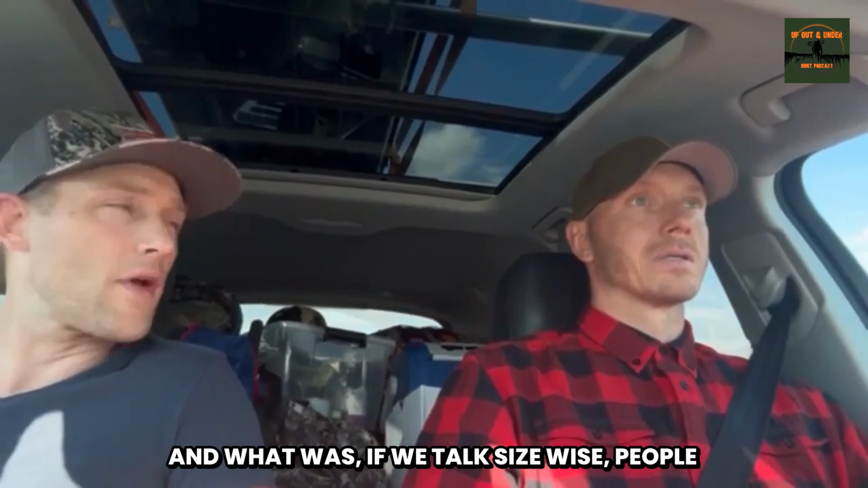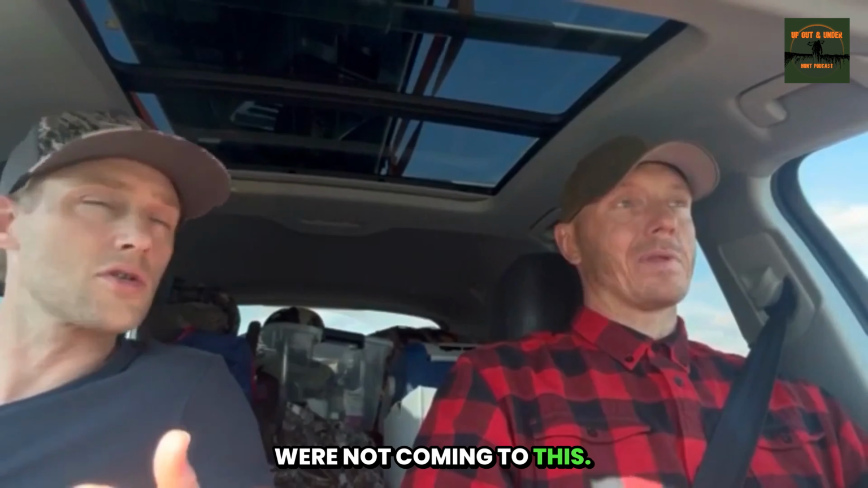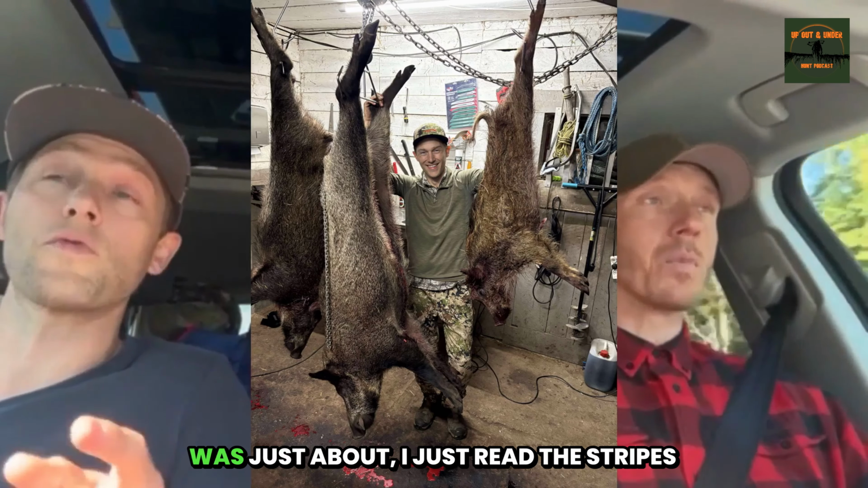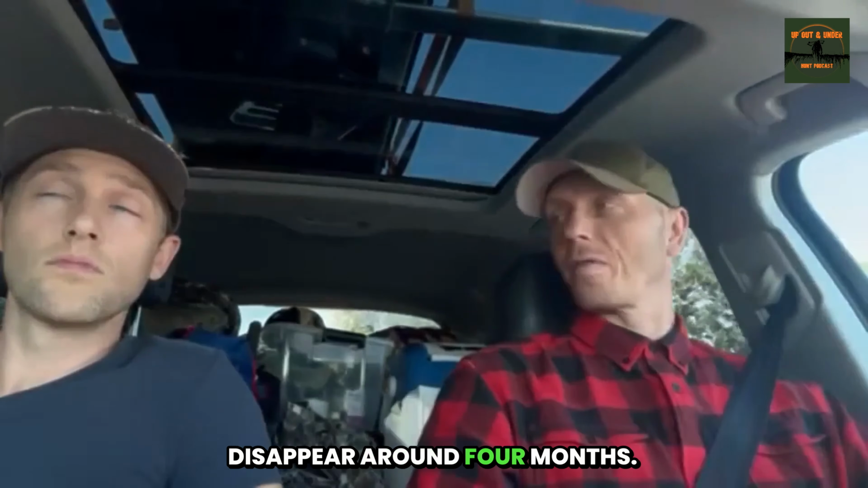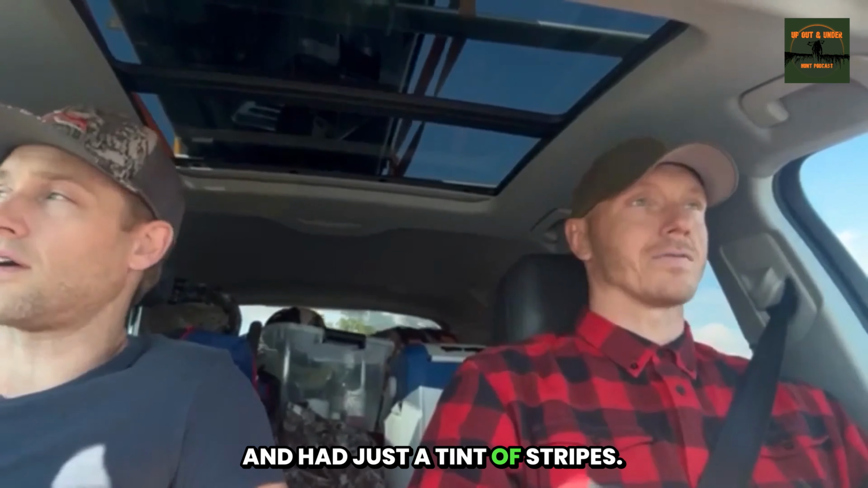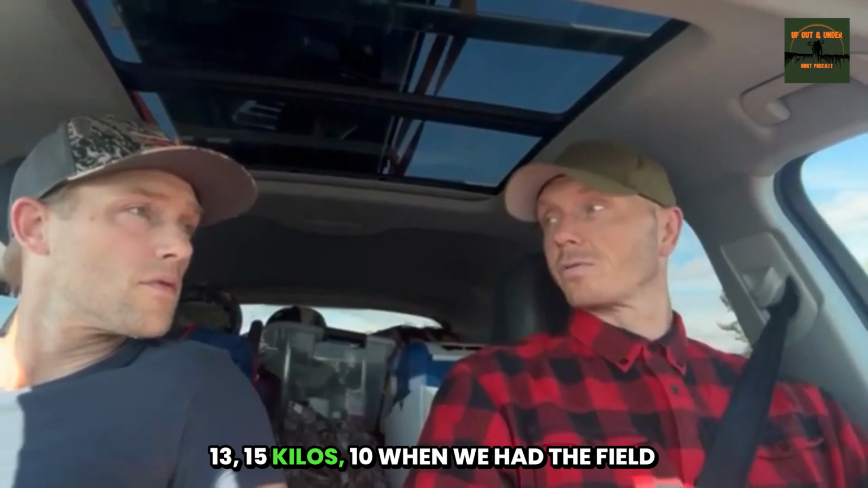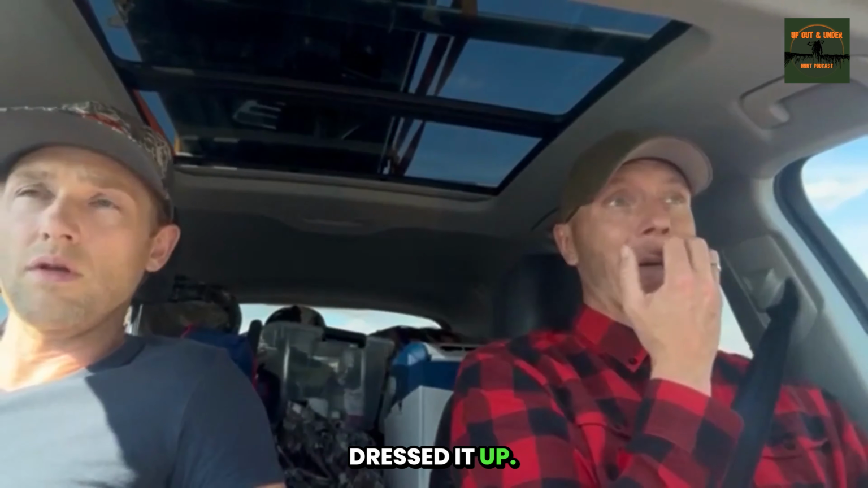And if we talk size-wise, for people who are not used to this, yours was a pig from this year. Yeah, the small one, the first one I shot. I just read the stripes disappear around 4 months, and it had just a tint of stripes. So 4 or 5 months. Yeah, something like that. 13, 15 kilos, 10 when we had field dressed it.